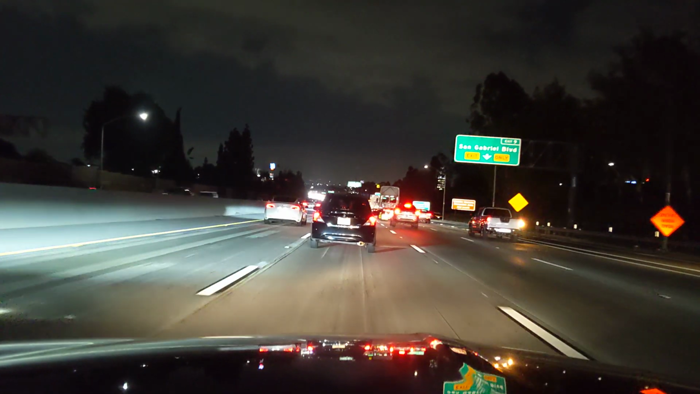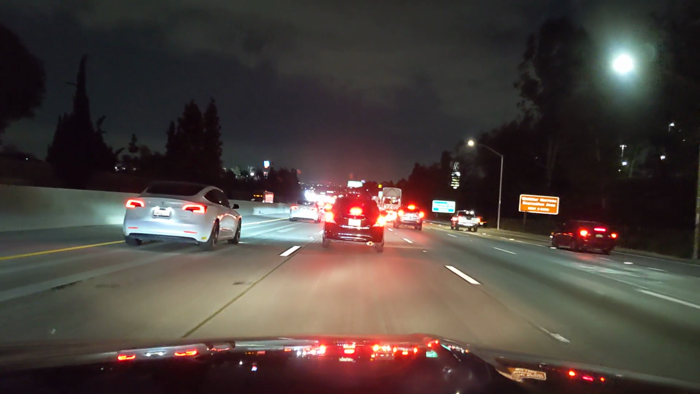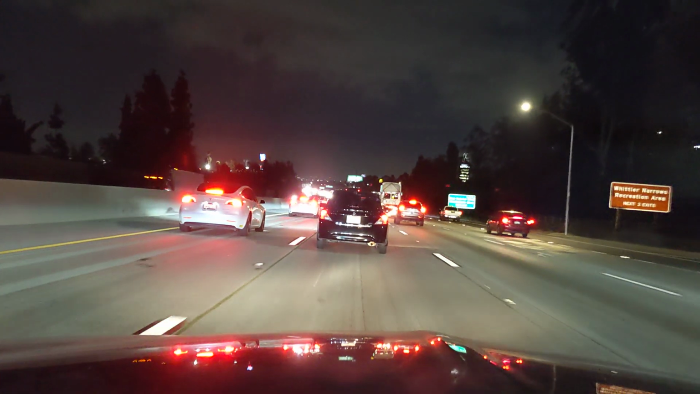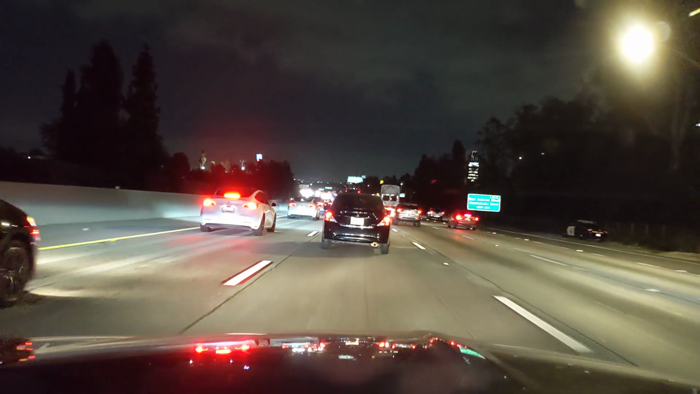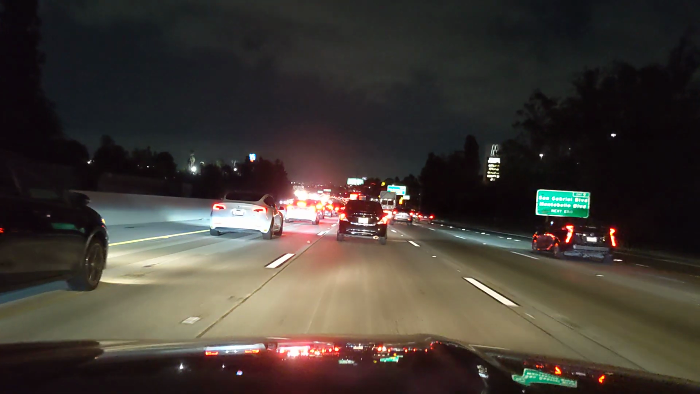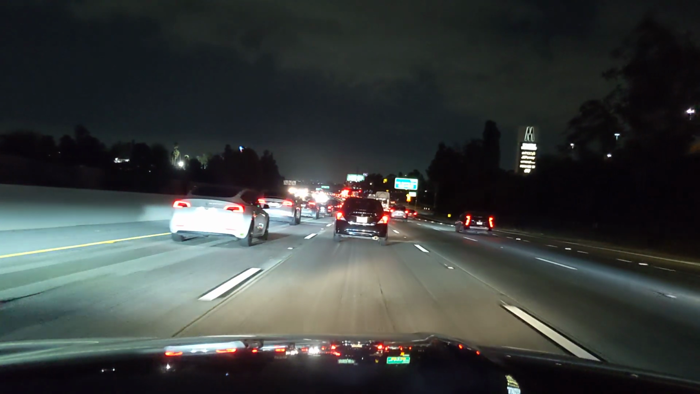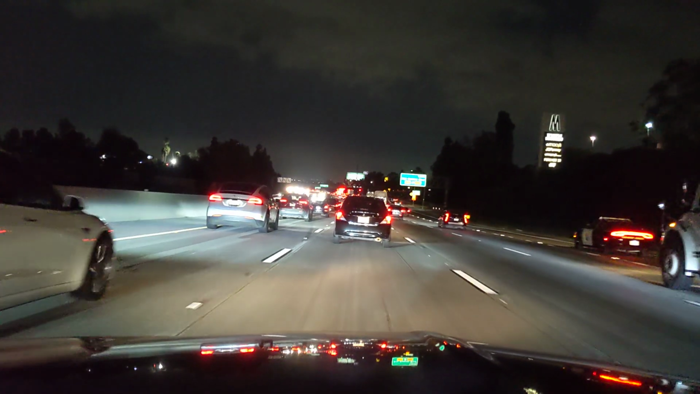Have you ever wondered how affordable Mercedes-Benz could be? Come on in and check out our inventory here at Mercedes-Benz of Valencia. We'll do our very best to get you in the Mercedes-Benz you've always wanted. Stop in and see us between the 5 and the 14 freeway, or check us out at mbzvalencia.com. Need an accident attorney by your side? All you got to do is call the accident guy.